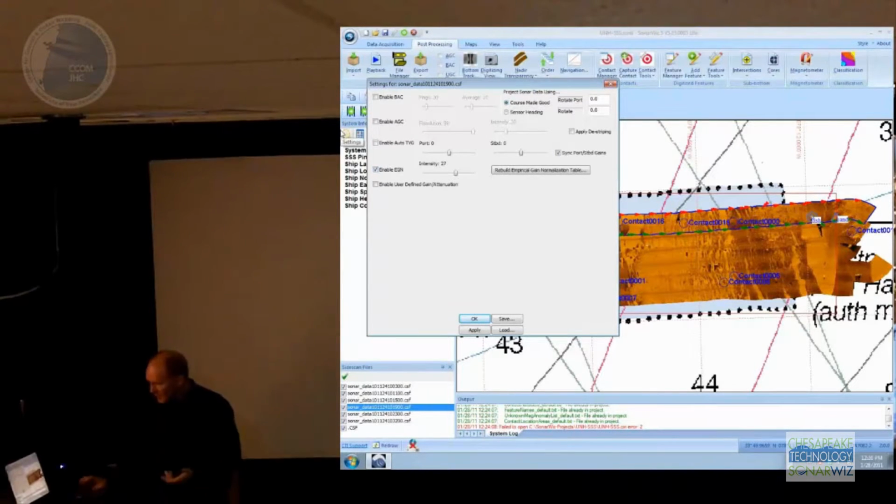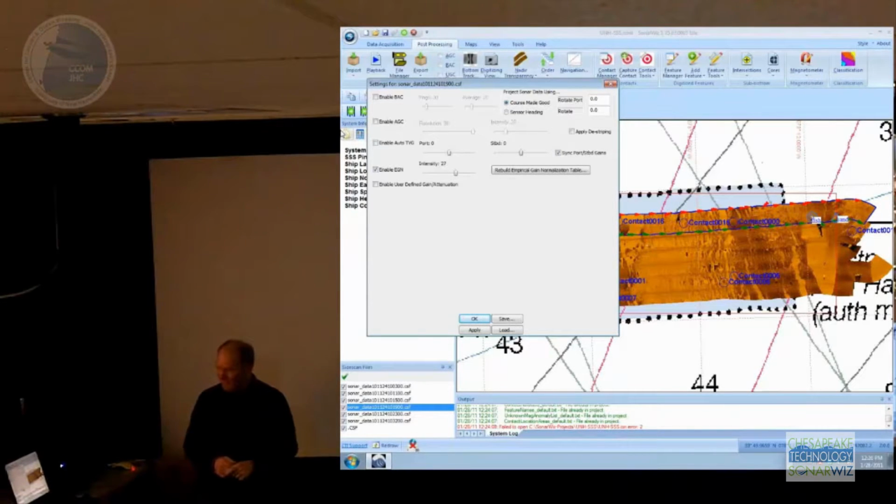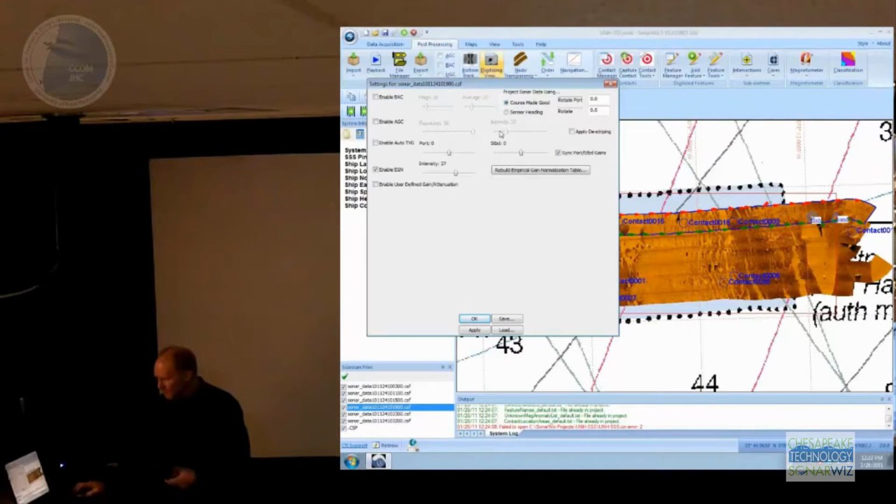So the EGN is my favorite gain of the month right now, and I use it on most of my projects. You have to do your bottom tracking first, because you have to know what the altitude is. Everybody know what I mean by bottom tracking? You have to figure out how high off the seafloor the sonar is. But anyway, that's the gain processing that we do.